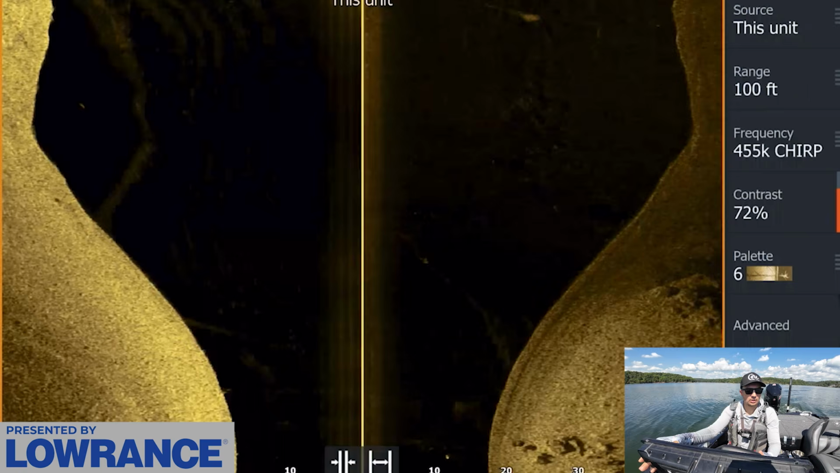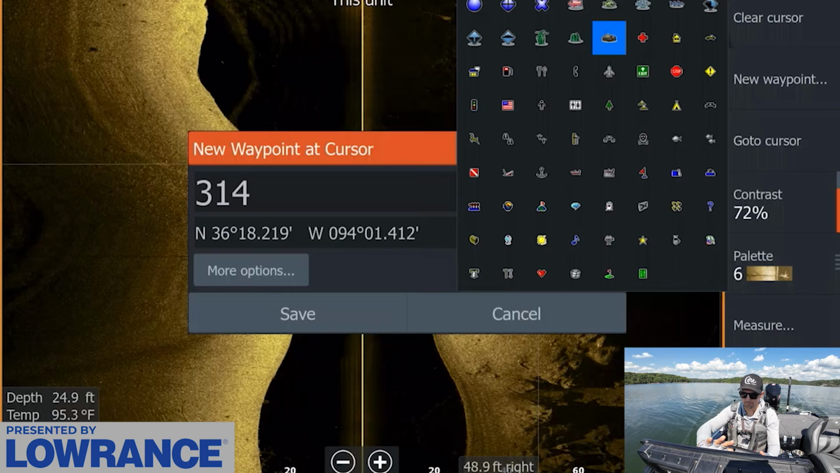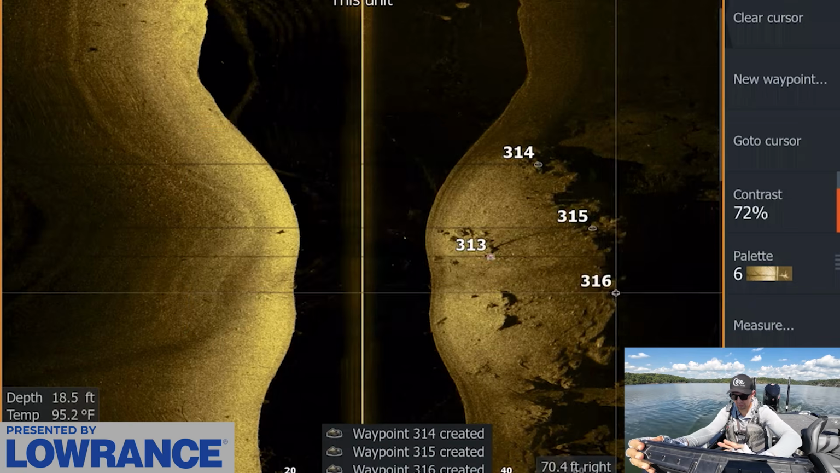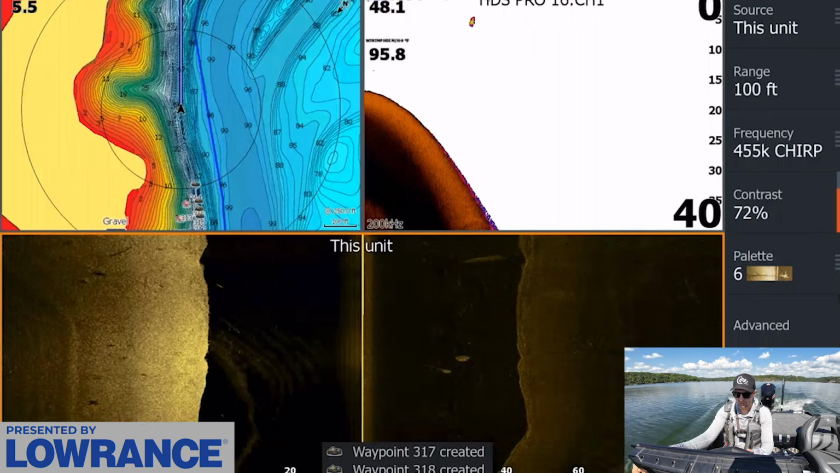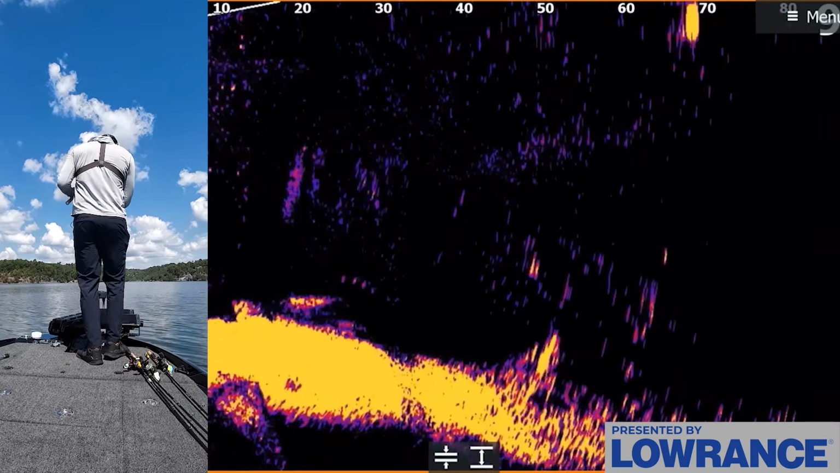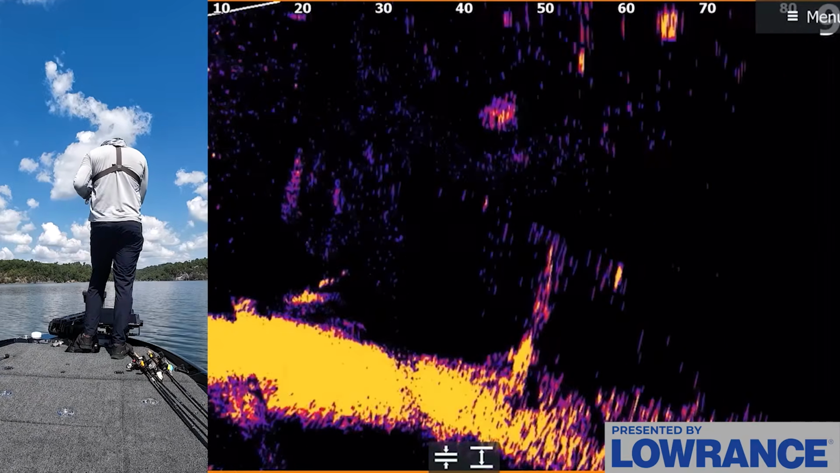I'm gonna back us out really quick, and I'm gonna mark this entire drop really quick as well with the rock, just so I have that marked, because I wanna know exactly where the edge of that deal is right there. That looks really good. With the current and stuff, that should be a spot right there. Ooh, that looks pretty good here. Just working our way down this drop.